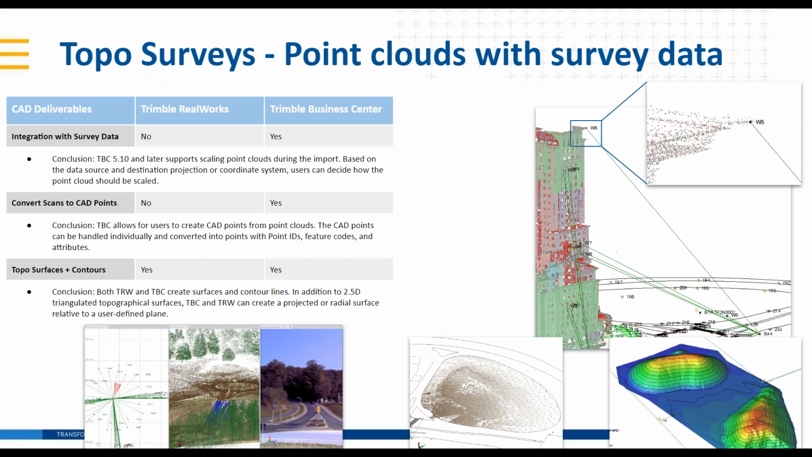We're hoping to have a pretty expansive white paper out by this time. It's in the final draft stages, but check our space here and online for a really expansive white paper that some of the team has put together regarding scale factors, survey data, point cloud data. Being able to convert scans to CAD points and turn those CAD points into survey points or stakeout points in the field. Trimble Business Center allows you to do that. And then being able to create topo surfaces and contours. Both RealWorks and TBC would be good for your money there.